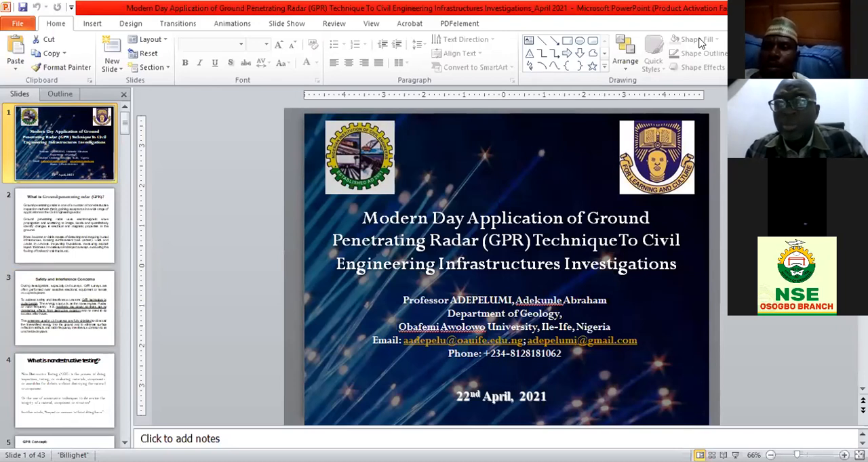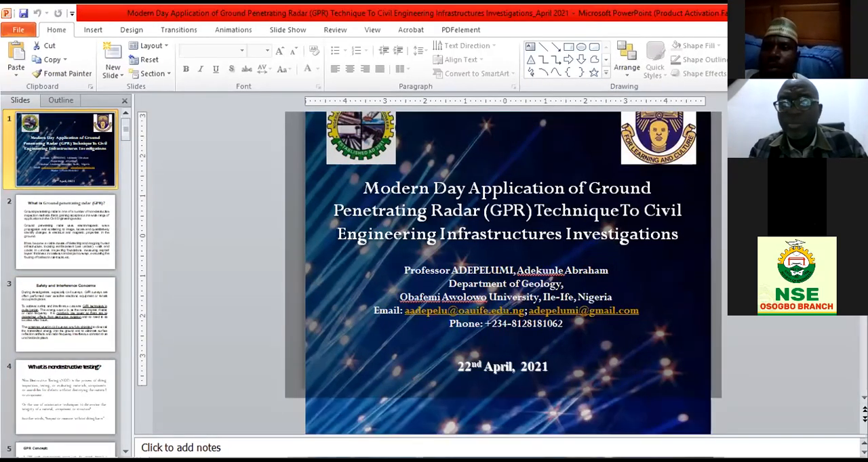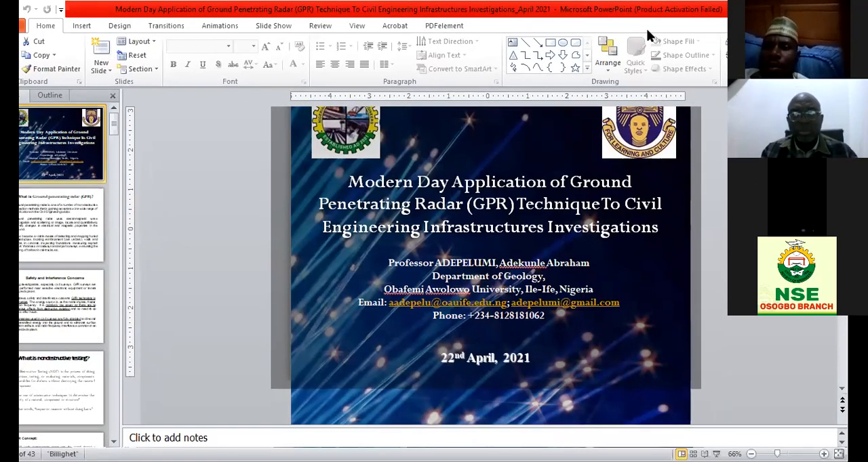He discussed, especially in his introduction, the meaning of GPR, ground penetrating radar, and he told us about the history. He made it clear that this is a scanner and it works like similar equipment we have around us. He also mentioned that it is so safe to use, that it is non-destructive testing.